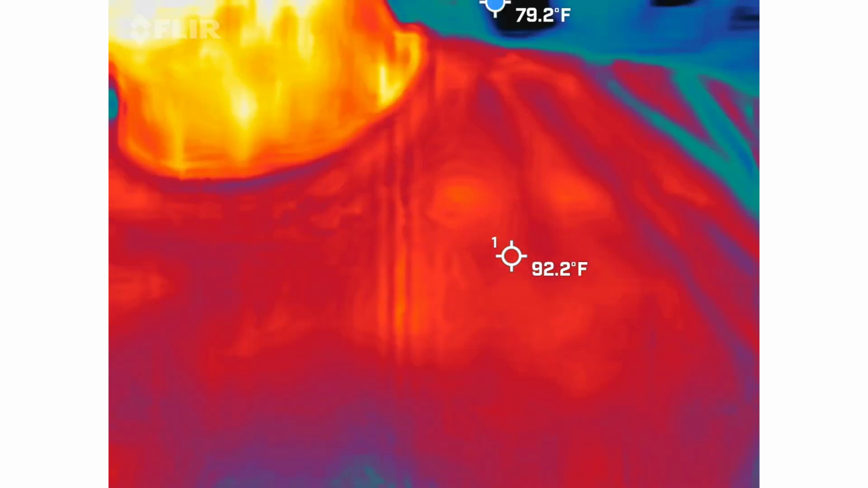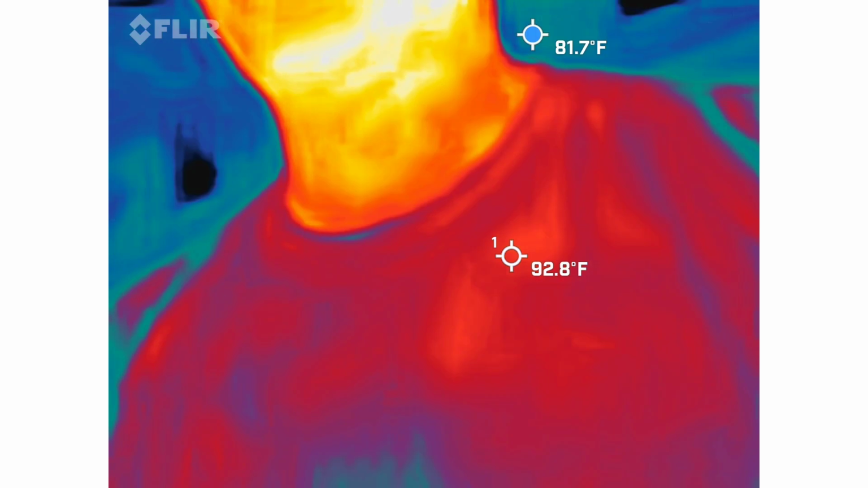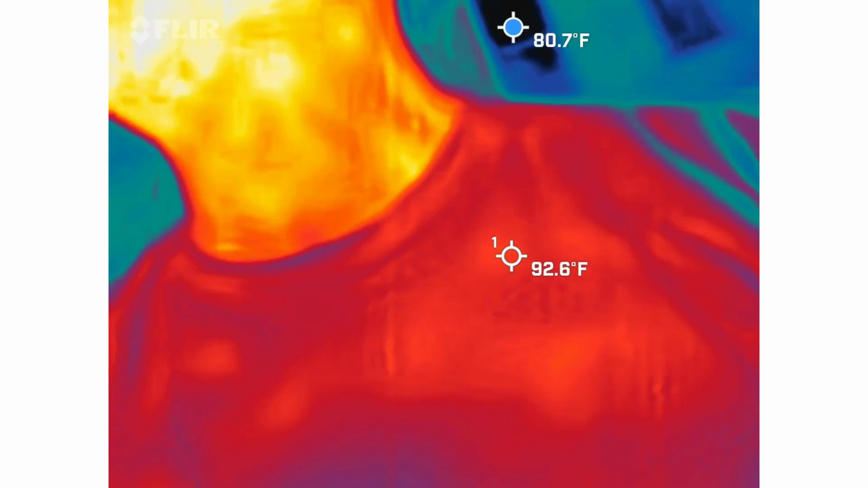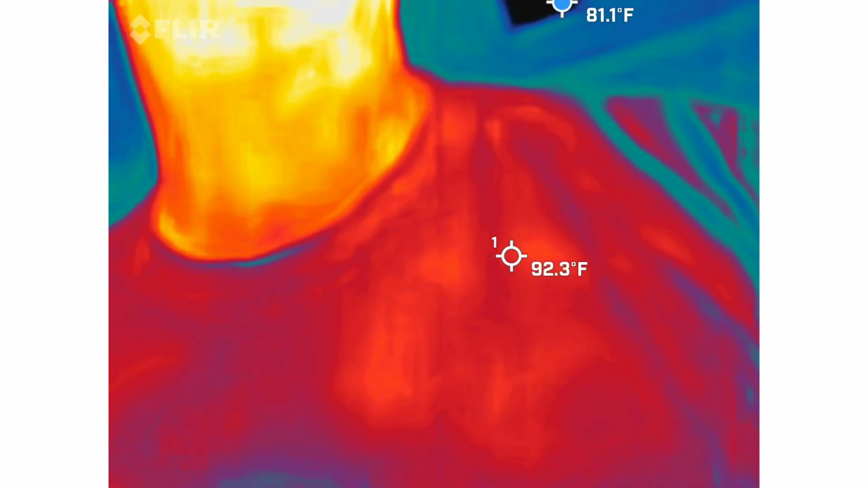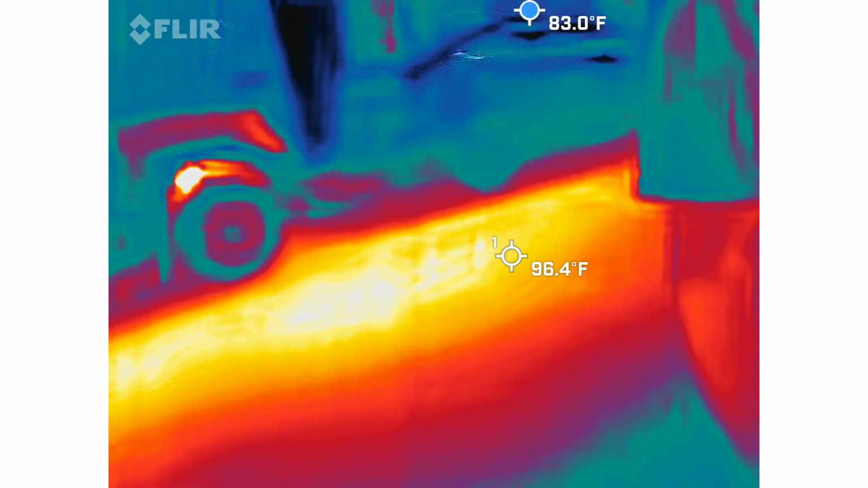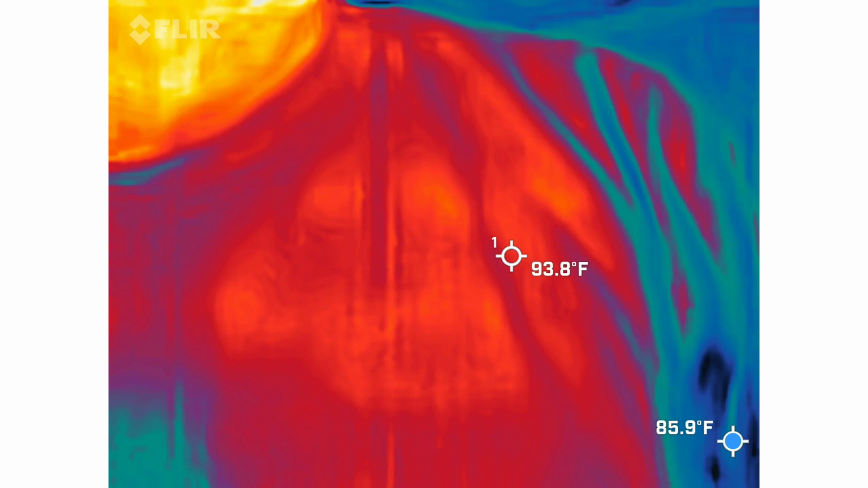The other way I have this guy set up is there's a blue dot bouncing around the screen. That blue dot is giving us the coldest spot in the frame at that particular moment. So that's going to be the blue area. There's a blue dot literally just bouncing around. So what that blue dot is going to show us is literally the very coldest spot in that area. It's right here. On your heart?